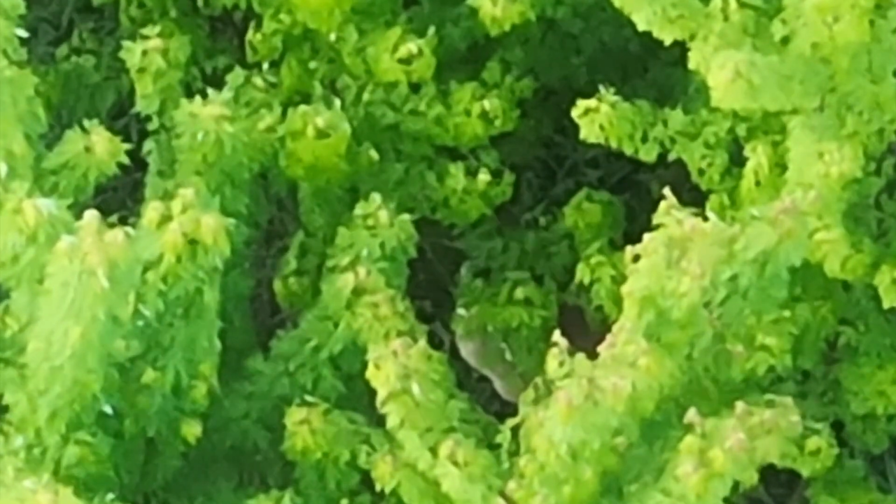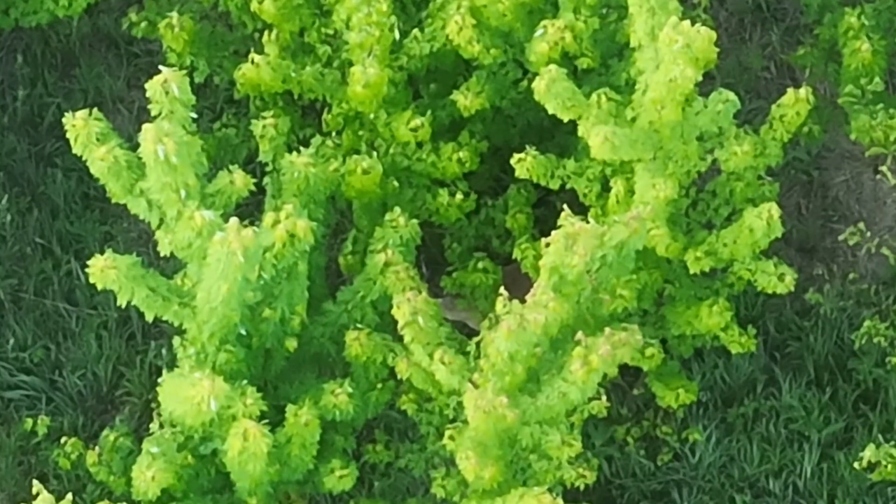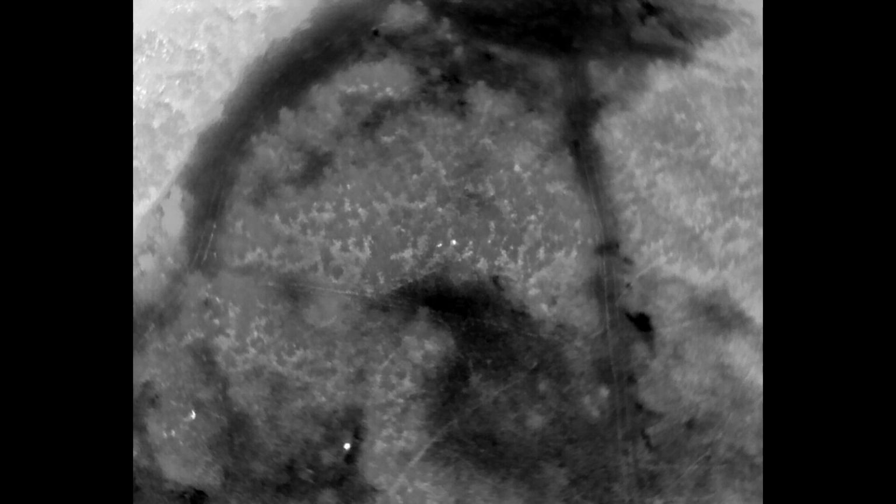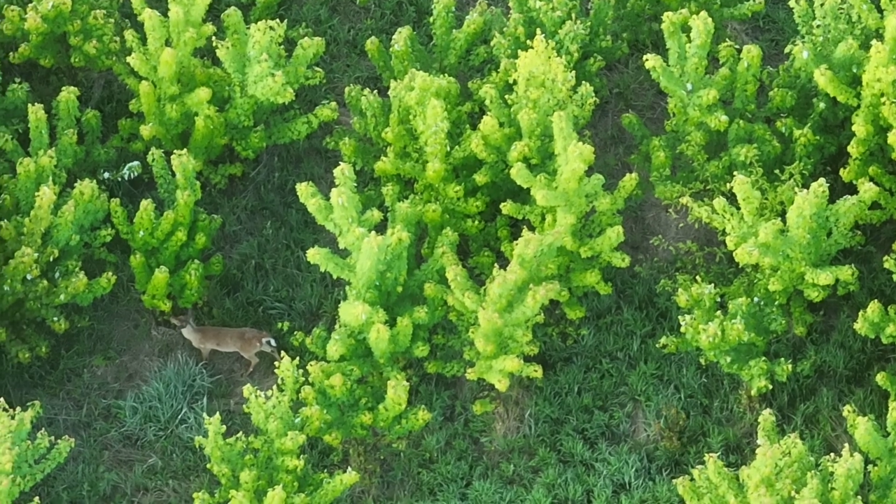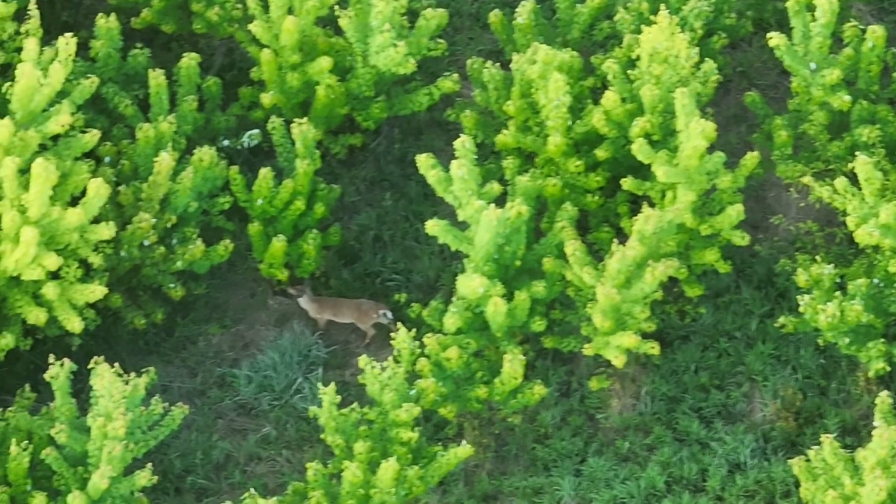This deer's eating those leaves, and you can just barely see the antlers through there. So now we have 2 deer that are pretty close in proximity. Even thermally, you can see that the deer I consider larger is on the right, and the smaller deer is on the left.